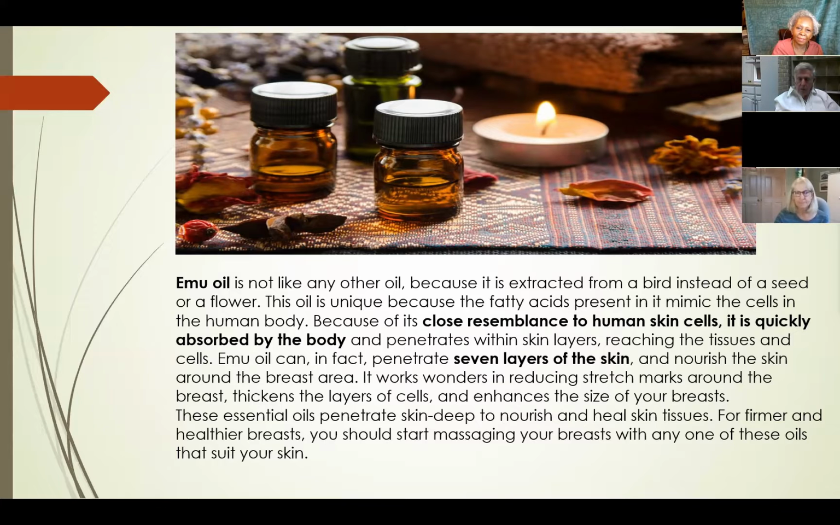There's just layers of cells. And so it enhances the size of your breast, but there's a lot of good nutrients in the emu oil. So I just wanted to put that slide up there too.